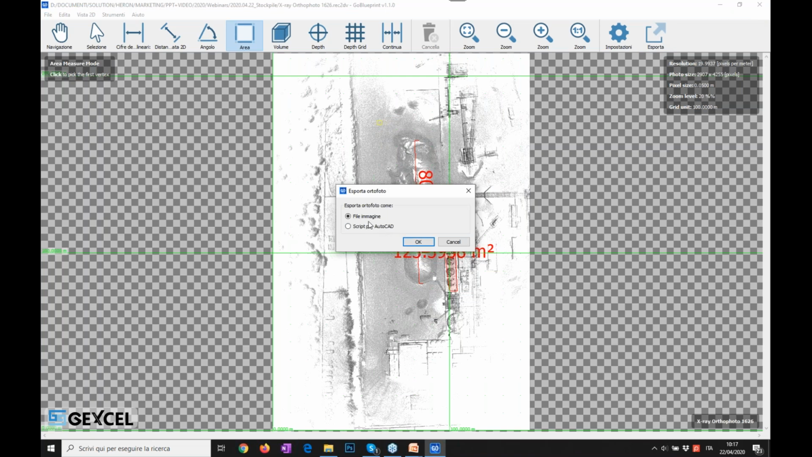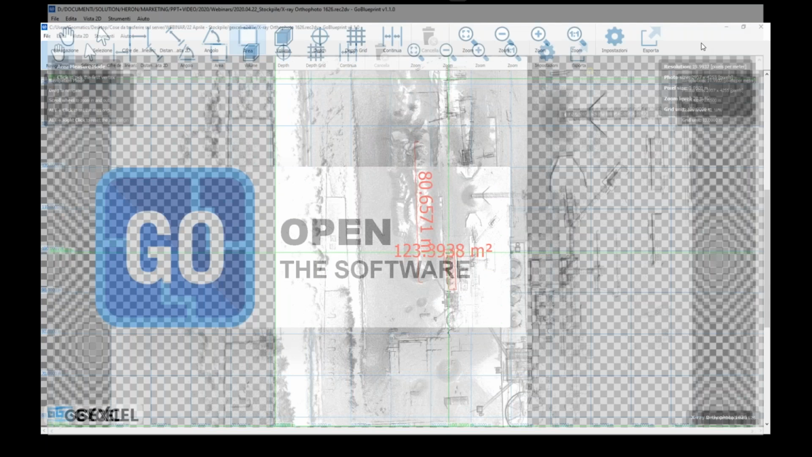You can export it as a standard image, or you can go directly to AutoCAD, so that if you need to finish your workflow inside the CAD platform, you can go directly in. So this is the reason why the customer really appreciates this blueprint deliverable to navigate and also to take some kind of first analysis of the site.